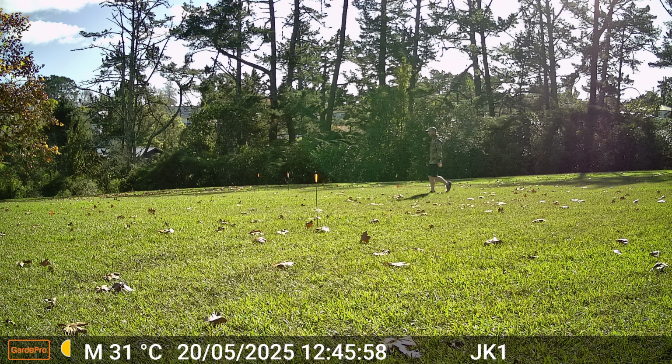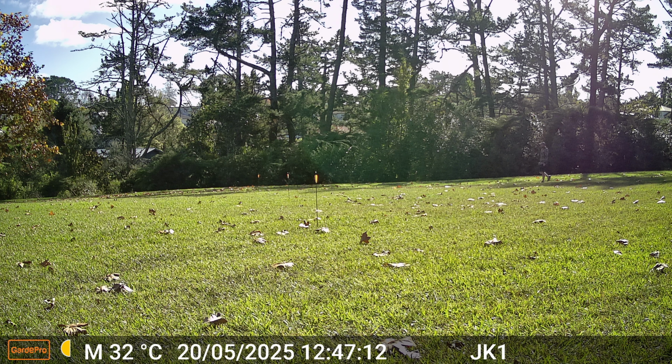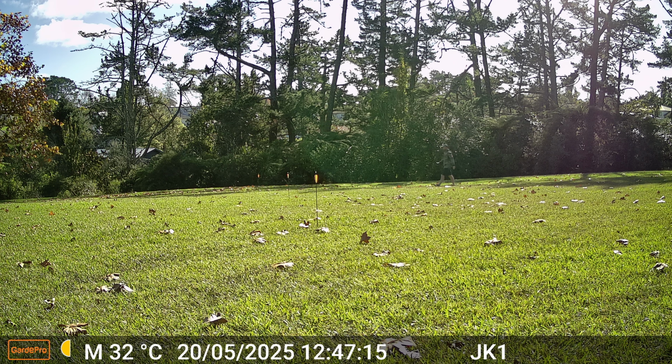I was in frame, and I have to say that the side motion sensors were on, and the PIR sensitivity was set to high, and the false trigger sensitivity set to low. So it's at its most sensitive.